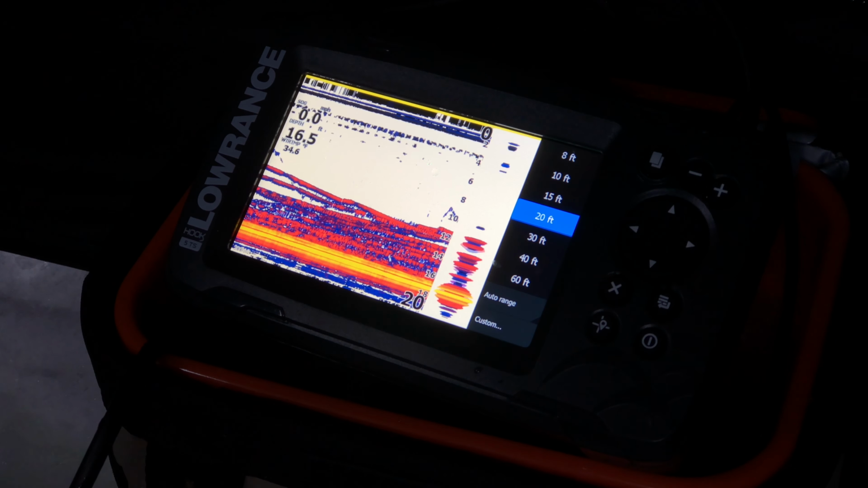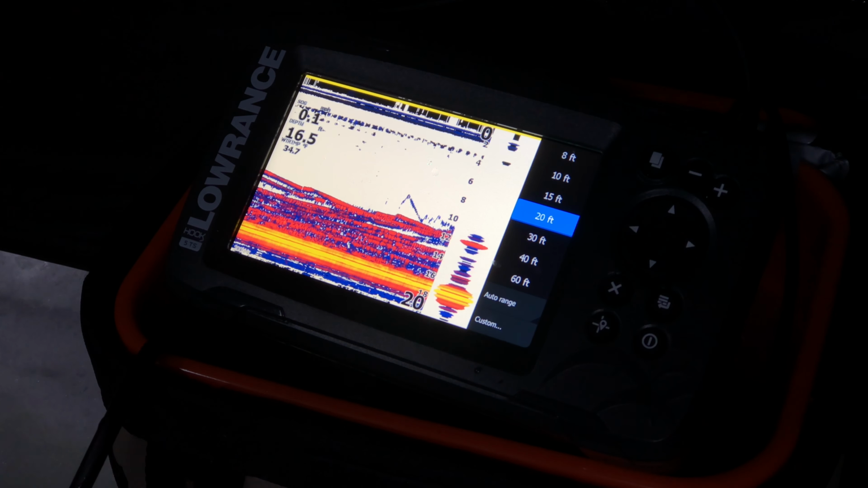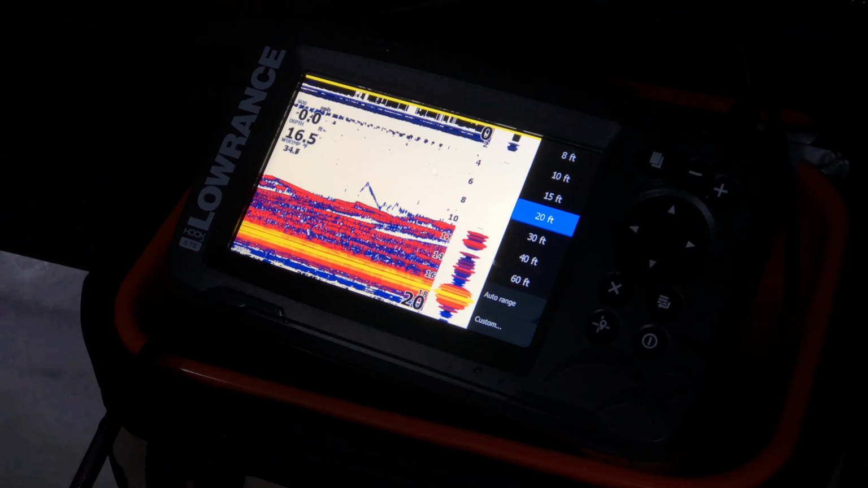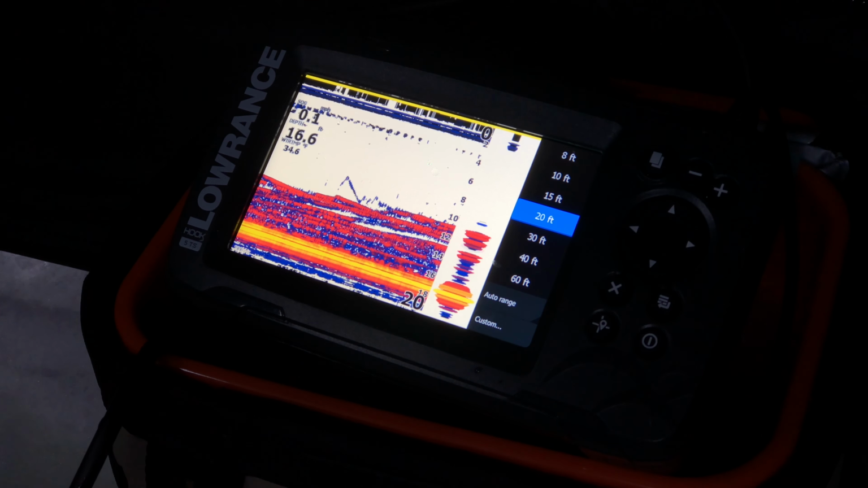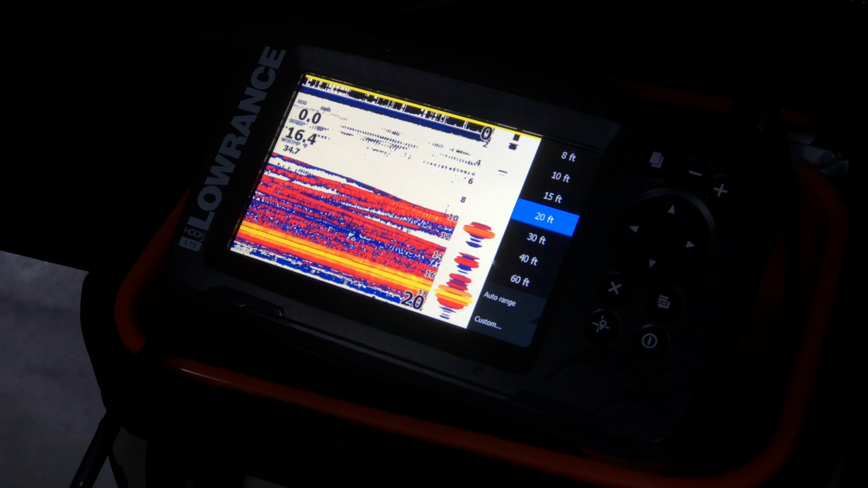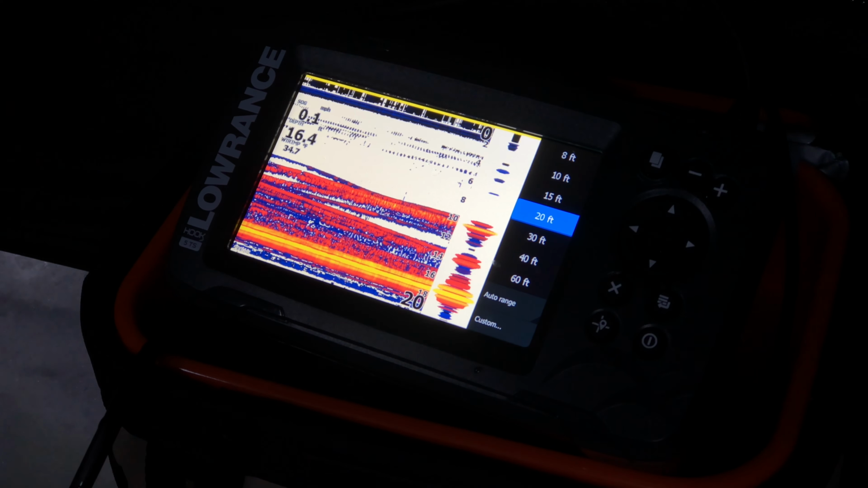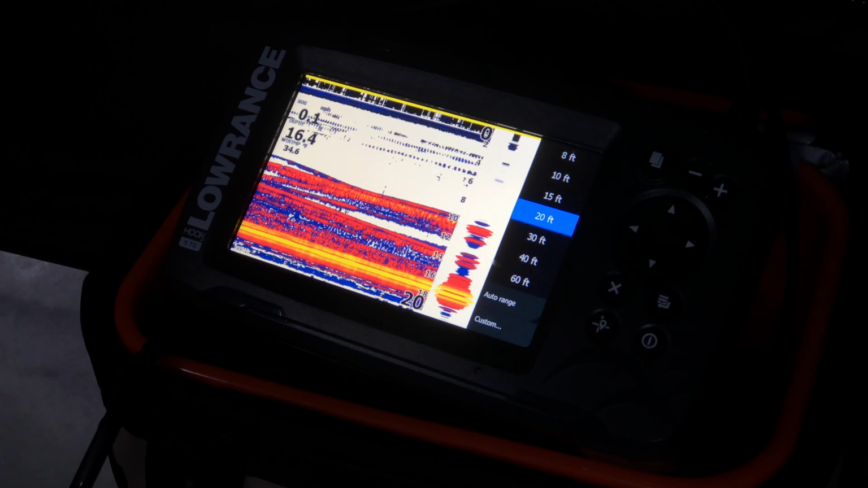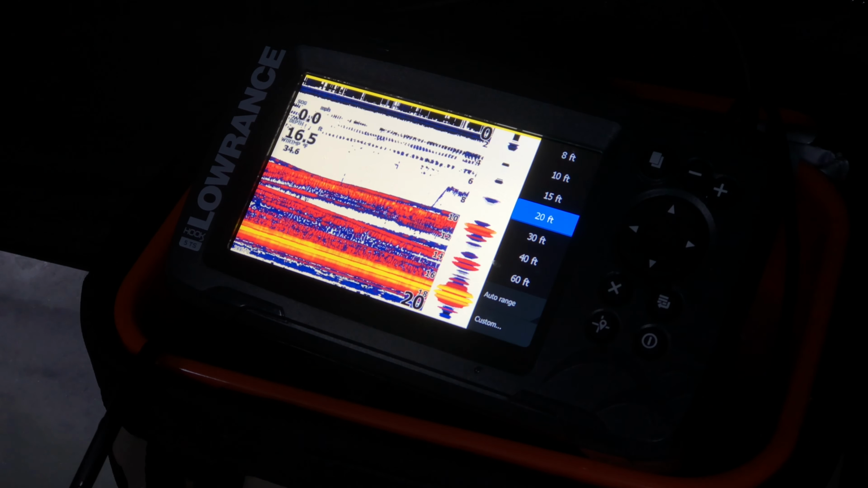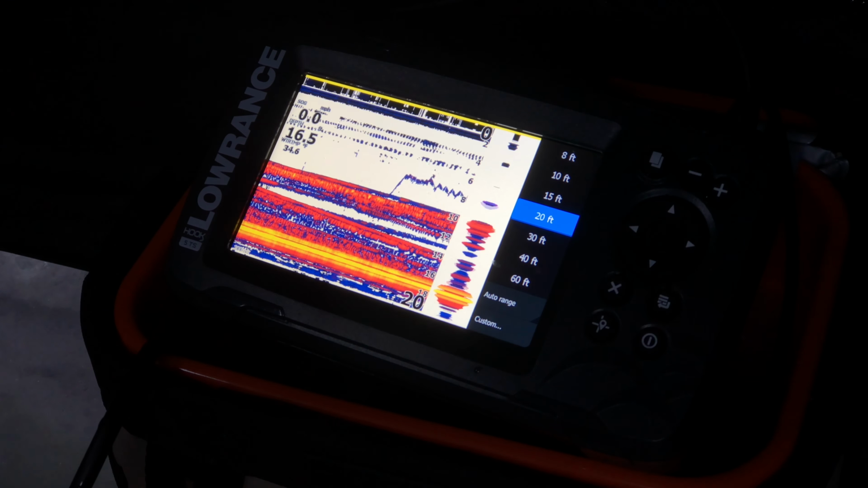Oh, I just had a bite. Just had a bite. You can see where I set the hook, that little spike. I felt the nibble. Look at that. That's crazy. Come on. If you guys don't want it, I'm bringing it up. So you can see now I'm up at 8 feet.